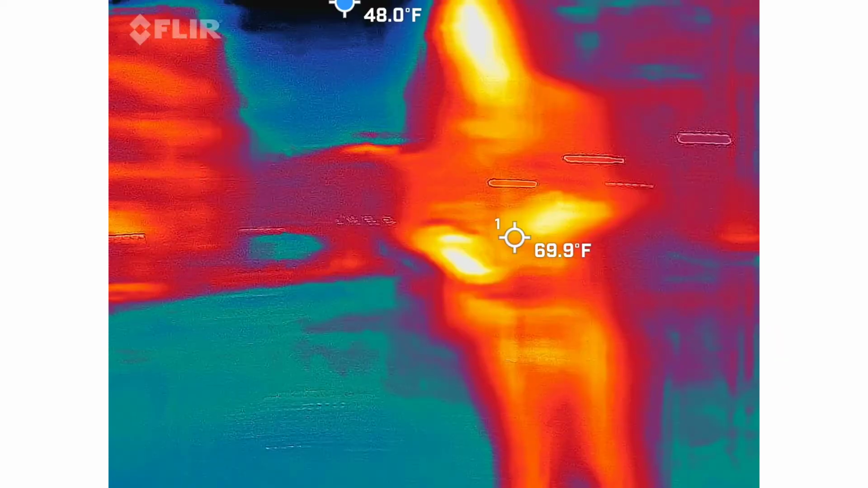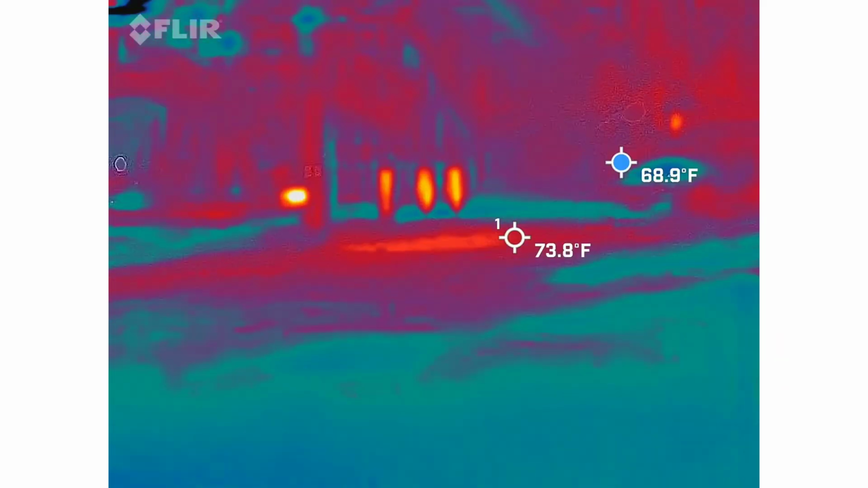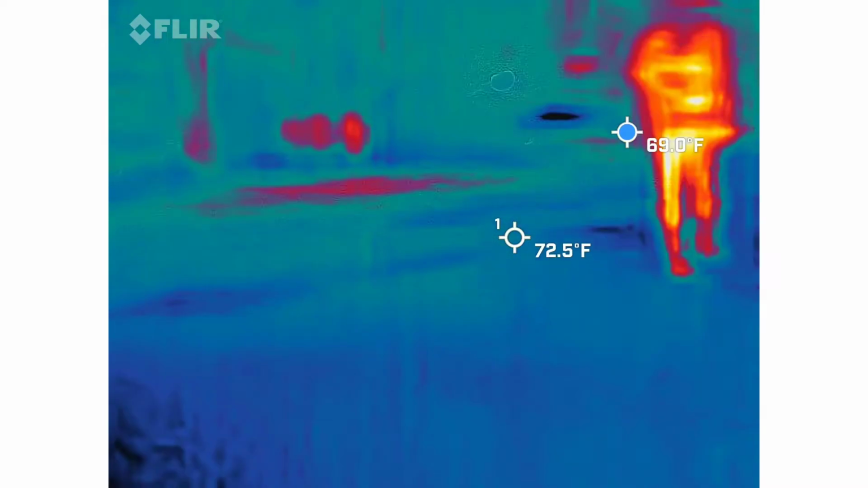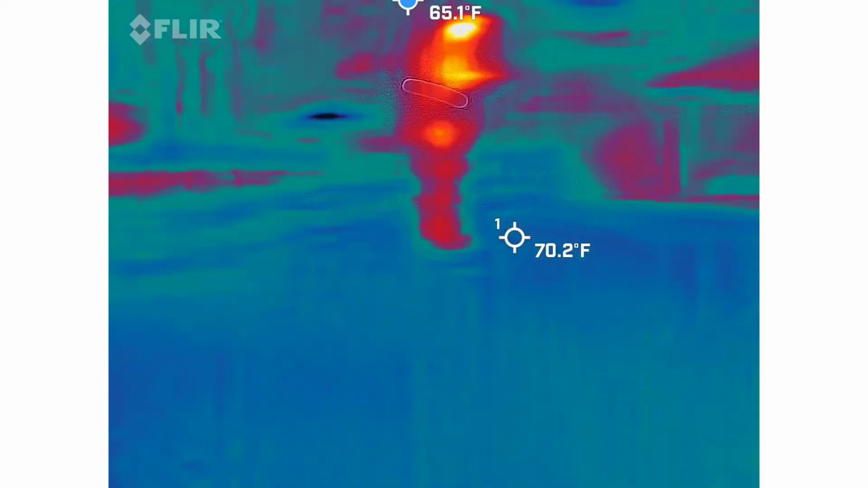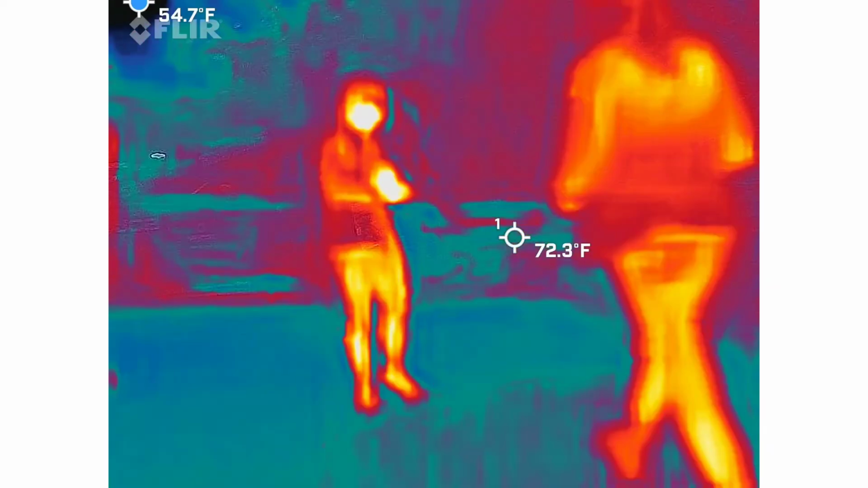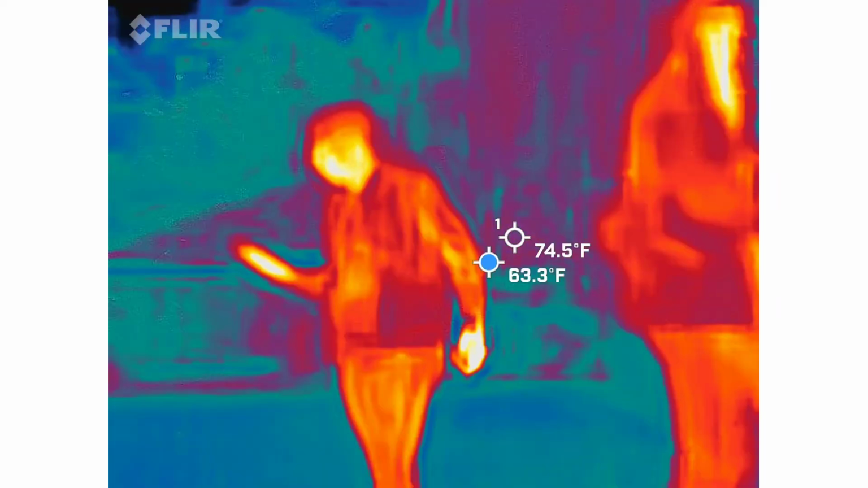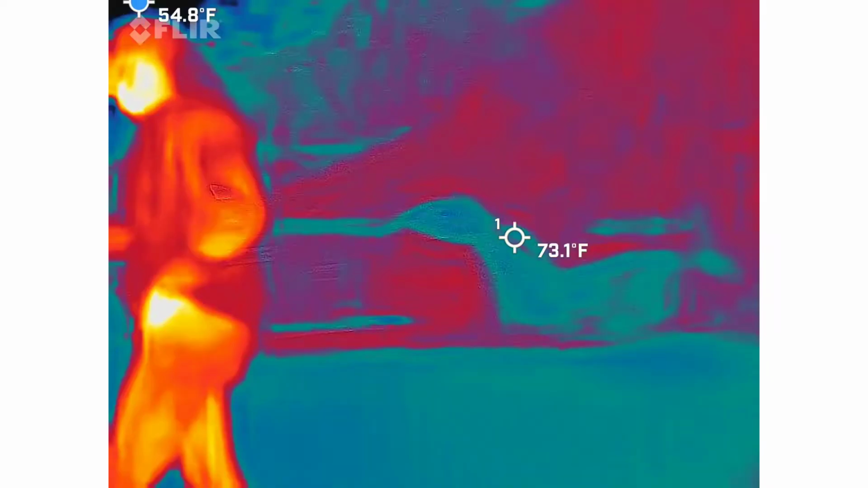All right, who got the flask? We're just all here in the same trip. Oh, you got a ghost on you. Holding me back.